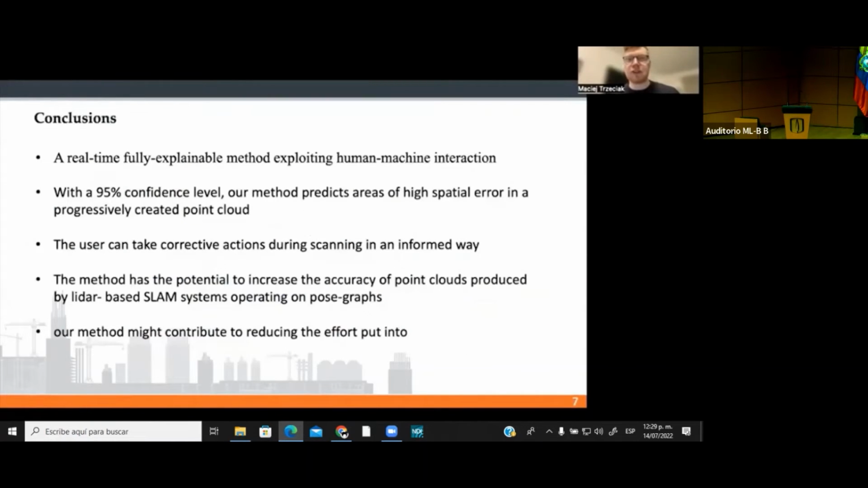Moving to conclusions, in this paper we present a real-time, fully explainable method exploiting human-machine interaction to increase the correctness of point clouds produced by LiDAR-based mobile scanners. With a 95% confidence level, our method predicts areas of high spatial error in a progressively created point cloud. Then the user can take corrective actions during scanning in an informed way.